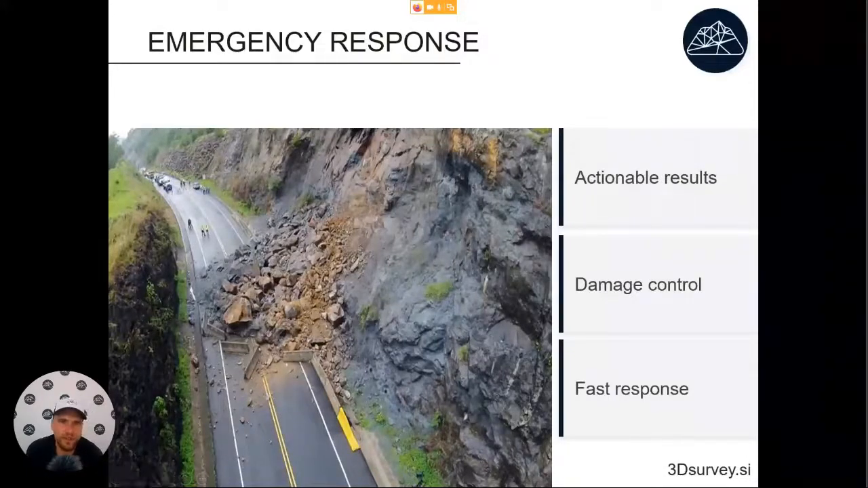In order to plan the defensive measures, they will need vertical cross sections to plan some defensive nets to stop the fall of rocks. With drones, we can get these results very fast. Actually, we can have the results done the same day. So this will allow us a fast response.